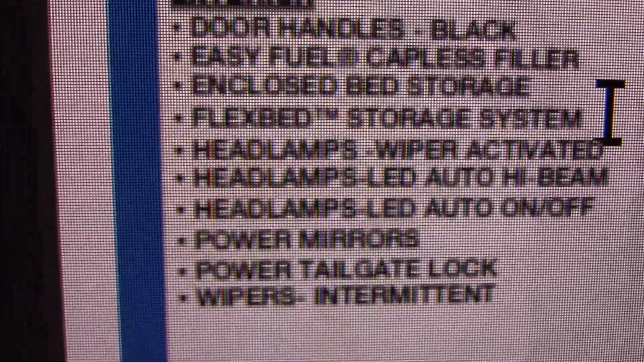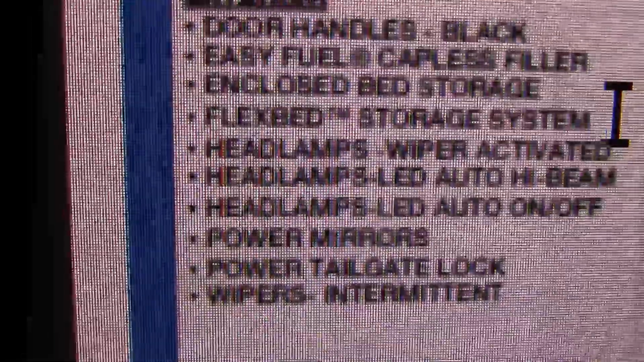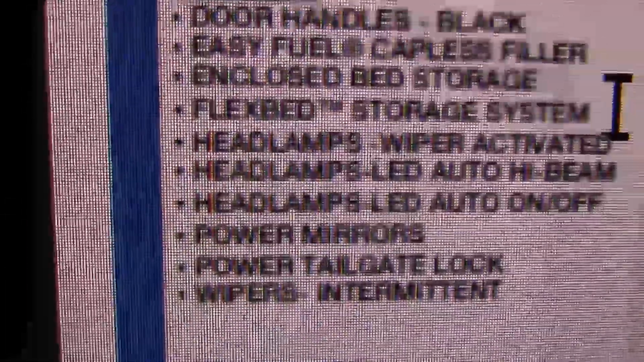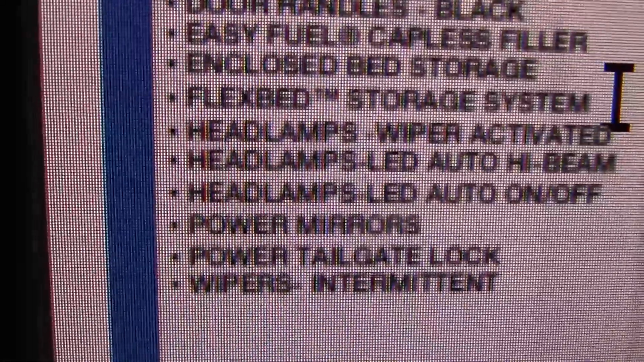I've been told that Ford puts different types of headlights in their Mavericks. I don't have a complete list, but on this particular vehicle, this is what we got. LEDs and LEDs.